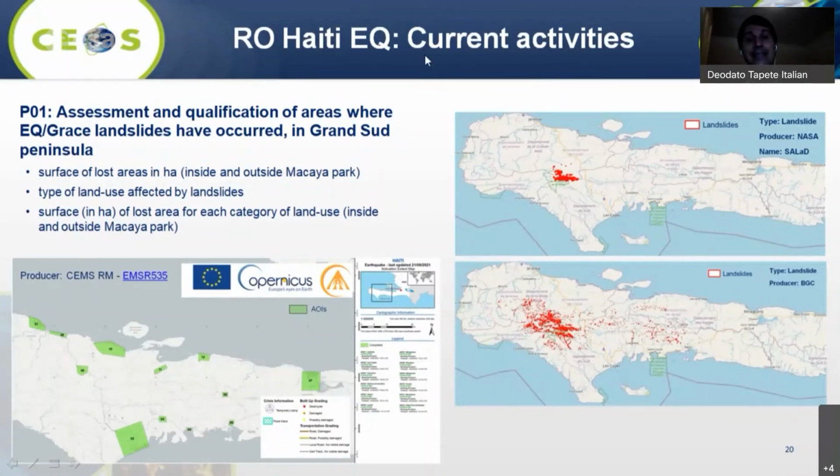As you can see, landslides are interestingly located in those areas along the fault, where the earthquake severely hit the country. Also, not to forget, during this activation the Copernicus Emergency Management Service and the International Charter have been activated, as Andrew mentioned.